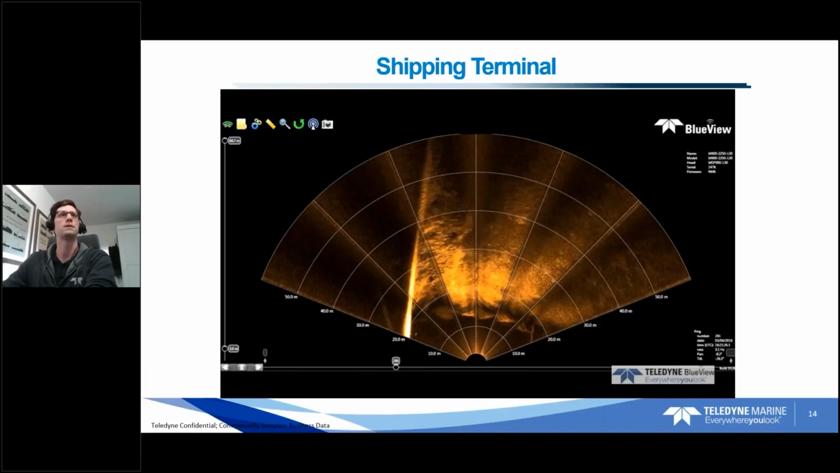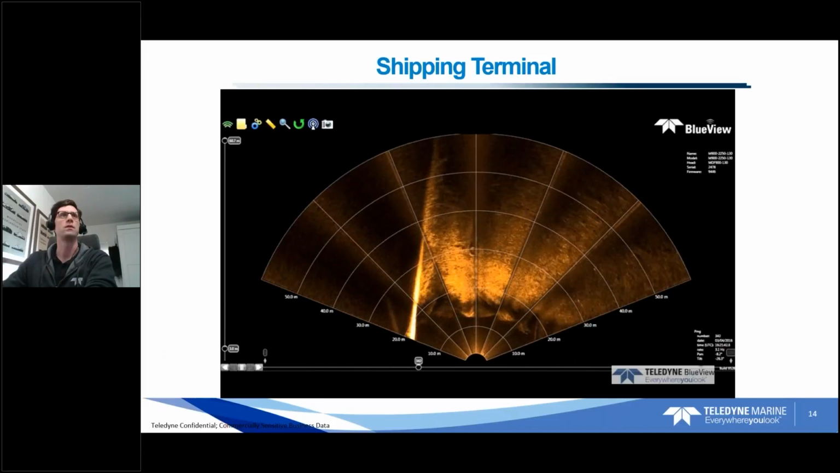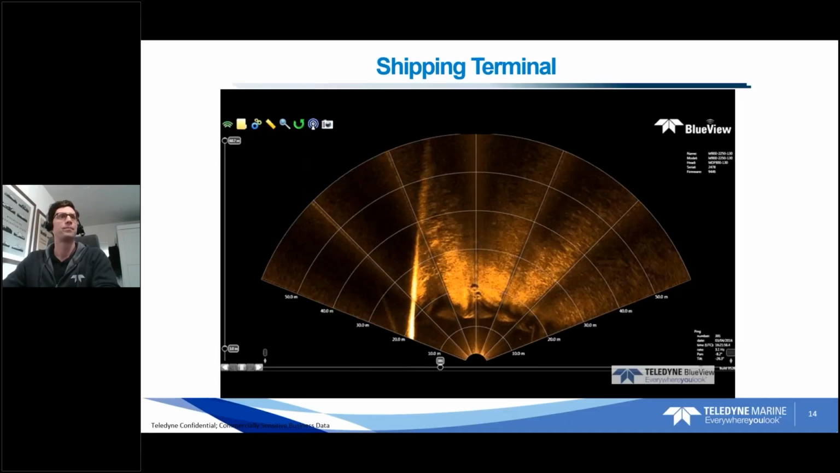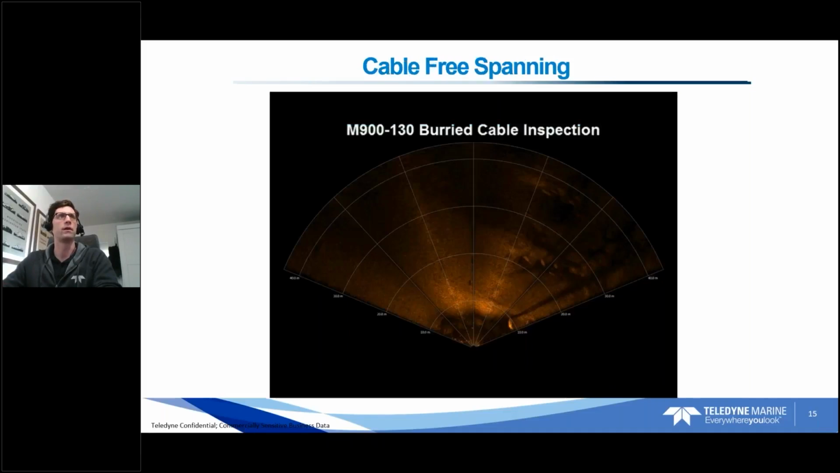a few degrees. And then there are some tires here, I promise. There's one, see here, and then a few more there. Great. So pretty straightforward use of the 900 kilohertz system.